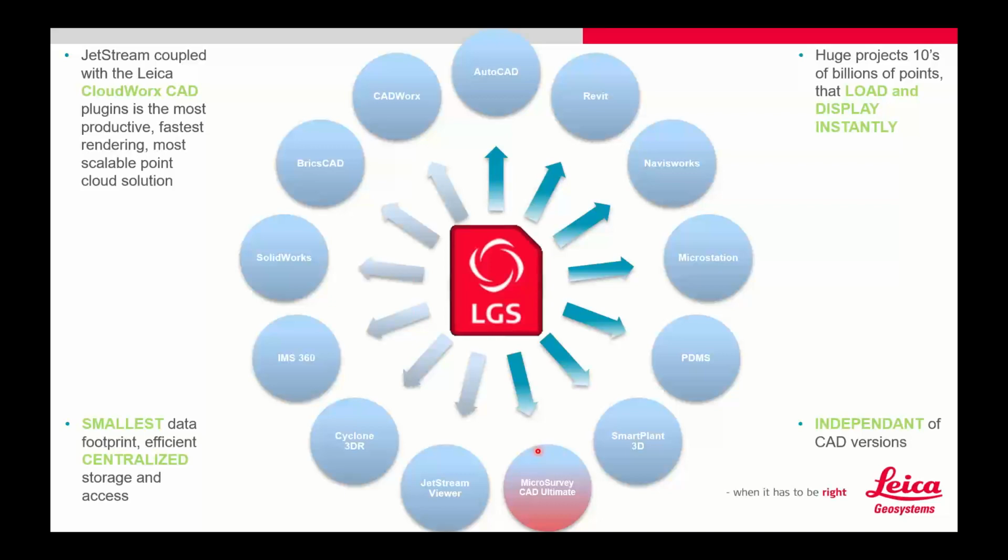And to answer that age-old question, I've got all this point cloud data now, what do I do with it? Well, this is exactly what you do with it. You create this file and you start handing it to people who can use it. People who are using something like MicroSurvey CAD Ultimate. And I think that's where I'm going to hand it over to Jaron.